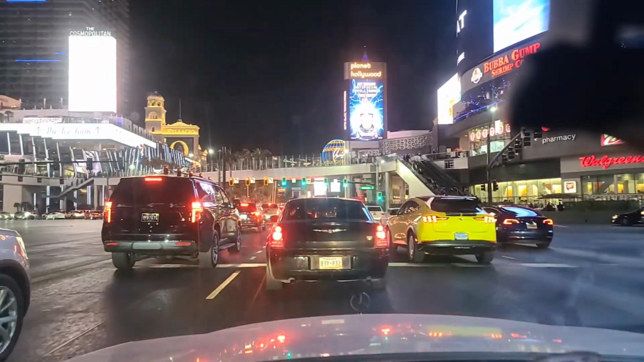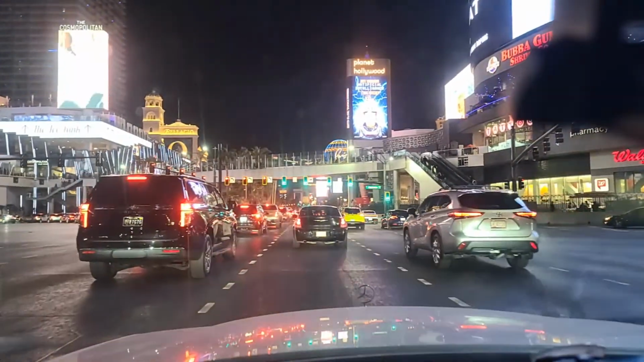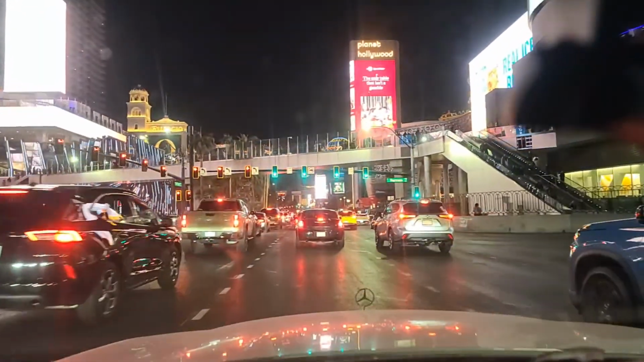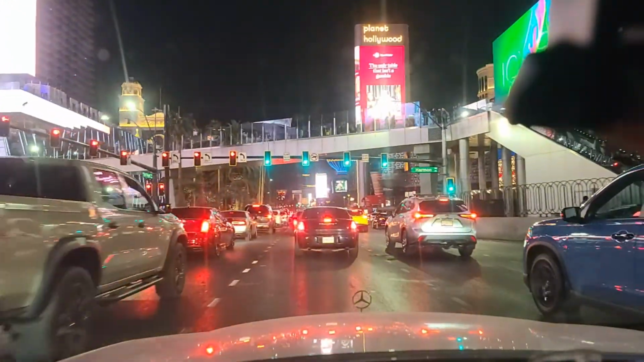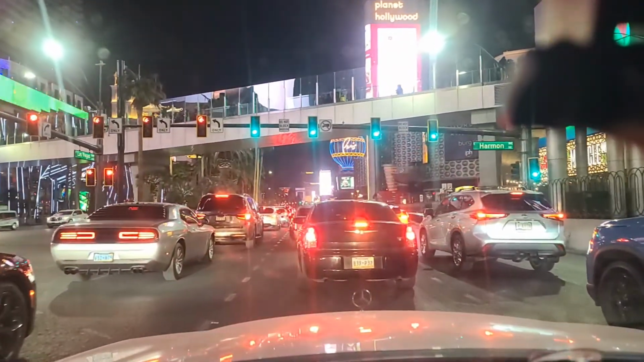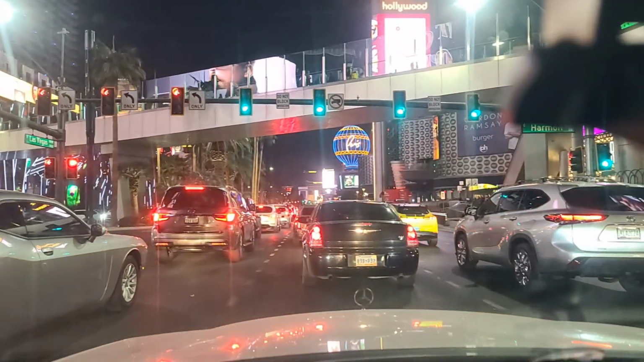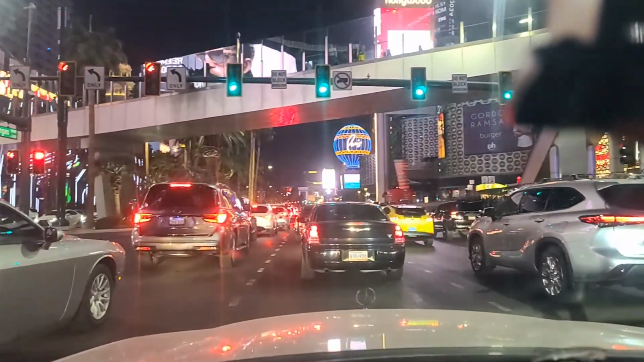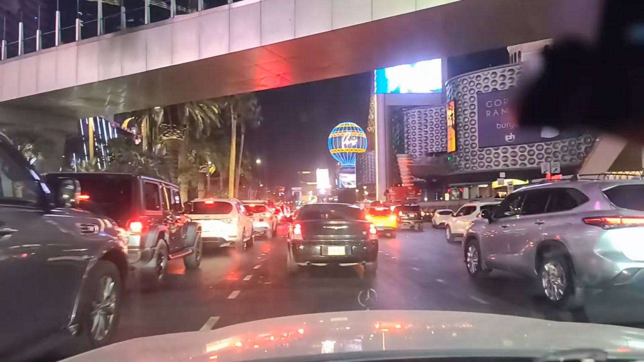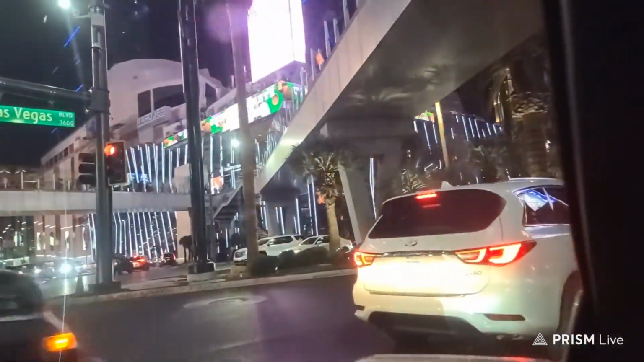Yeah, it's going to be fun to see if we can get through this light. Not that we're in a hurry at all. Just want to be able to show you more than what we've been looking at, that's all. You can see the Paris balloon up there. Cosmopolitan Las Vegas. And they have these LEDs on the outside of the building over there that kind of go in different directions. It's weird. They're not straight up and down.